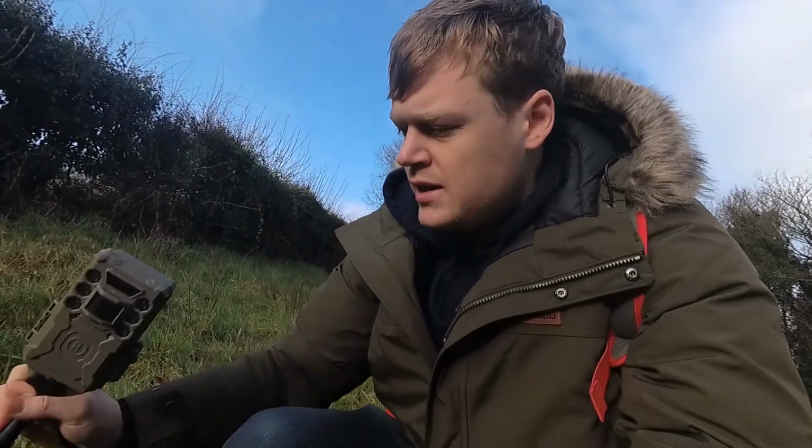I've got a Bushnell and it has full HD now. It doesn't have the viewfinder, so every time I collect it I'm going to need a laptop to see which is which. But from just playing around with it in the house, it's really good quality, so I really hope we can find something to really test it out and see how much better it is than what I've been using.